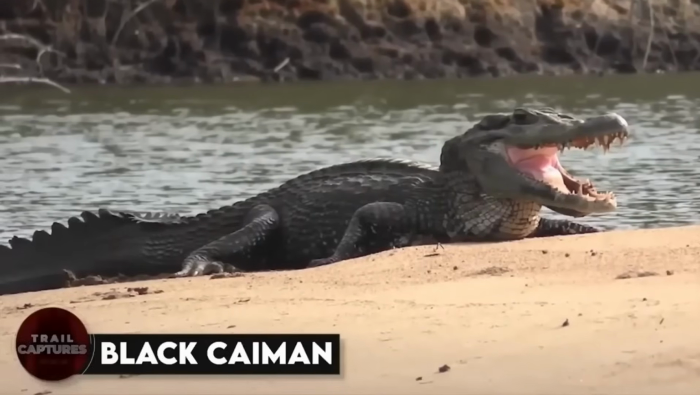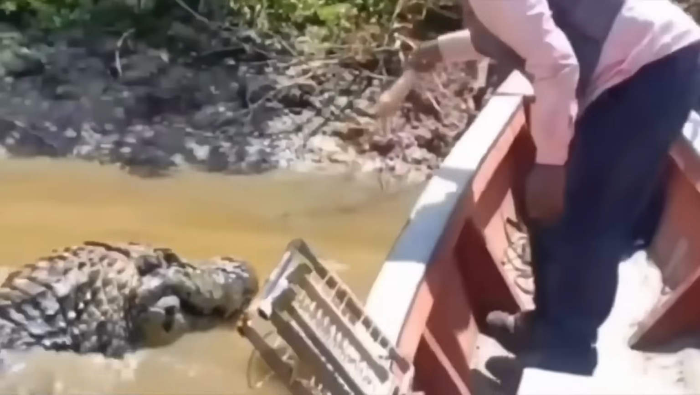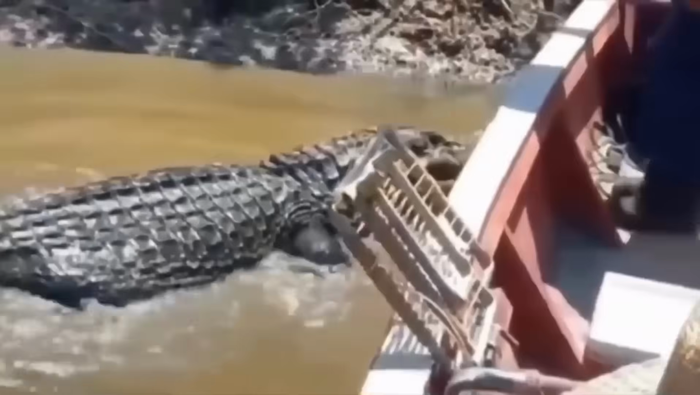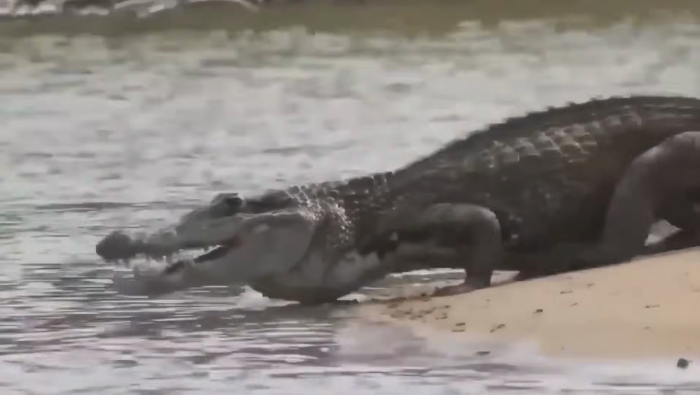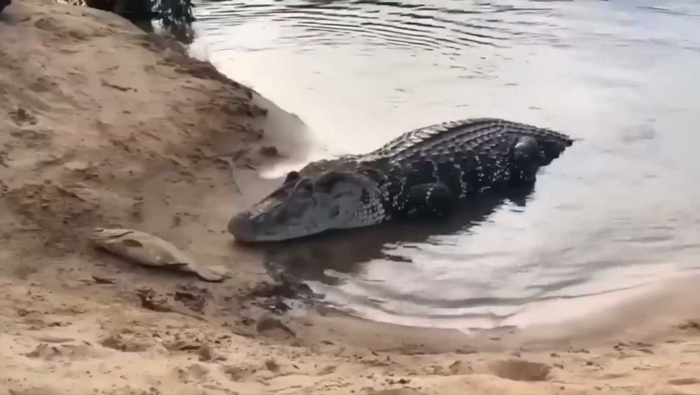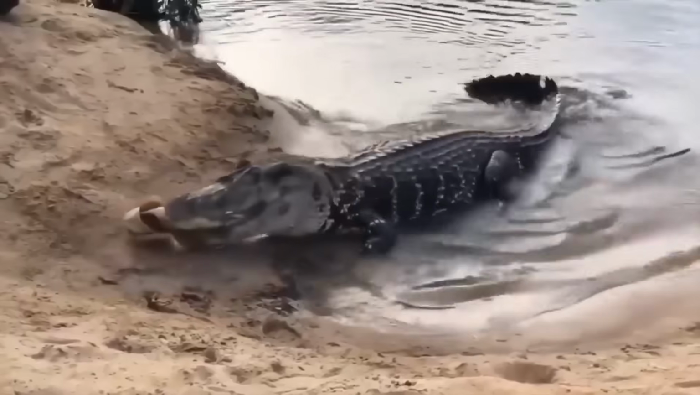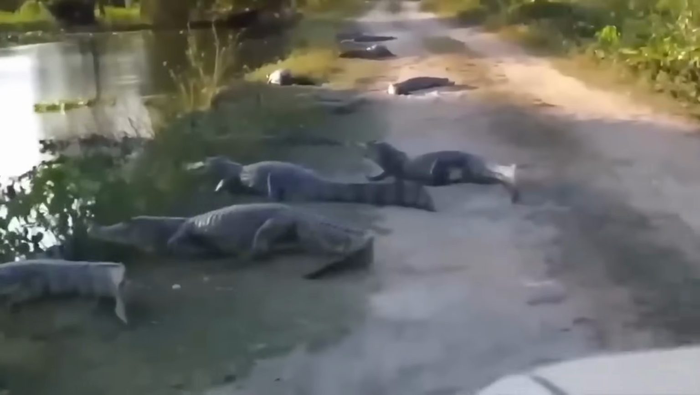Black caiman. This crocodile is like the Hulk of the animal kingdom. It's one tough customer. And let me tell you, if you ever find yourself in its neck of the woods, you better watch your back. This bad boy has been known to attack humans, so you don't want to mess with it. I mean, just imagine coming face to face with a creature that's built like a tank, has jaws that could crush a car, and is just itching for a fight. Yeah, I think I'll pass on that one. So, if you're planning a trip to South America, make sure you steer clear of this feisty dude's territory.